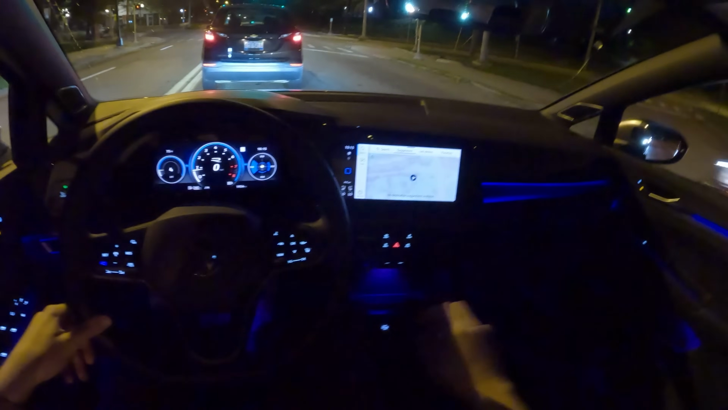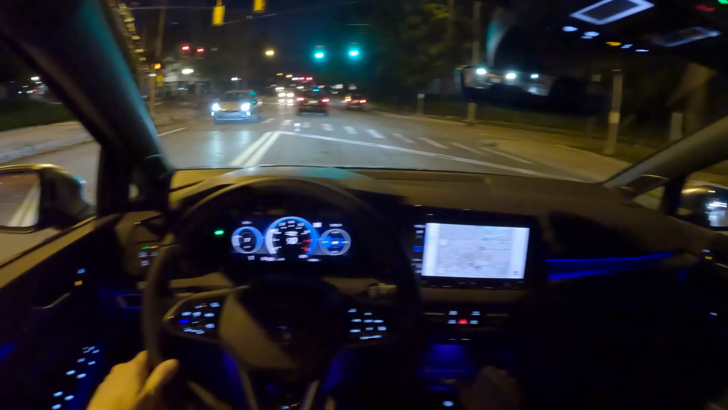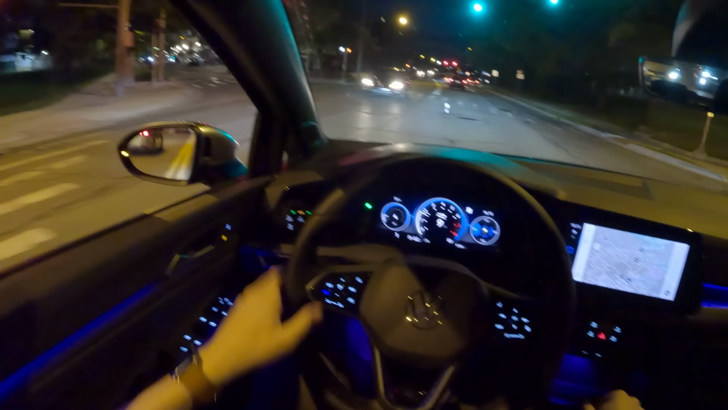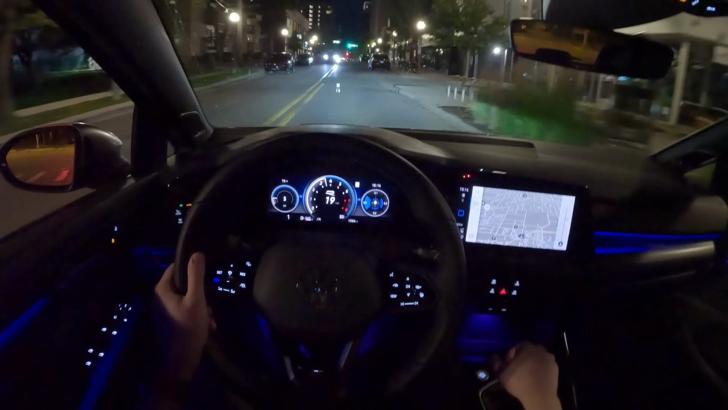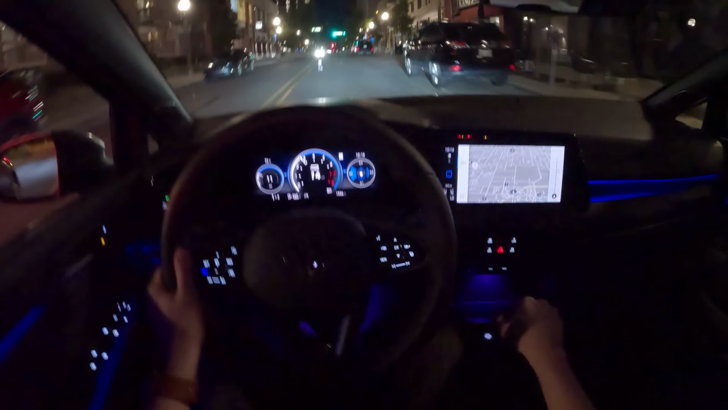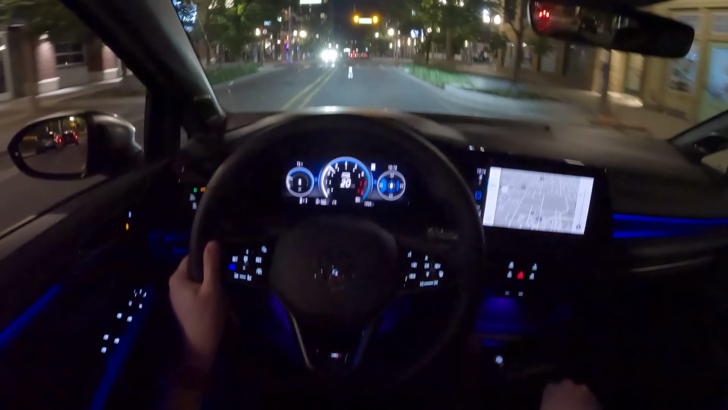Show you guys what this navigation screen looks like. Couple little spicy noises there.